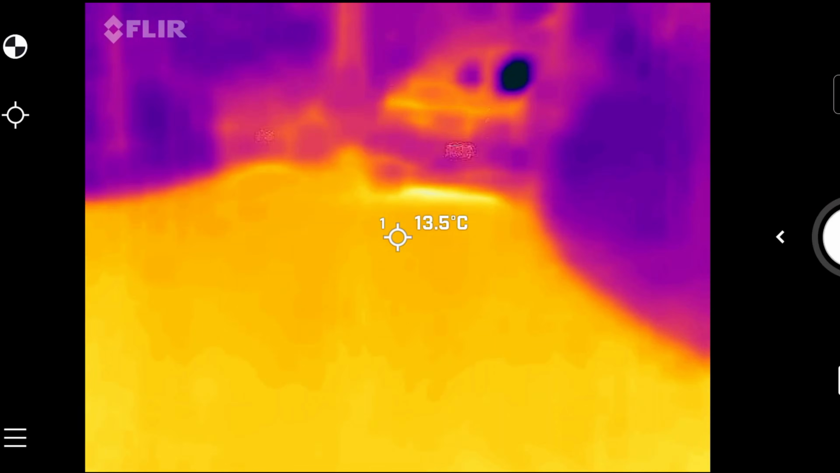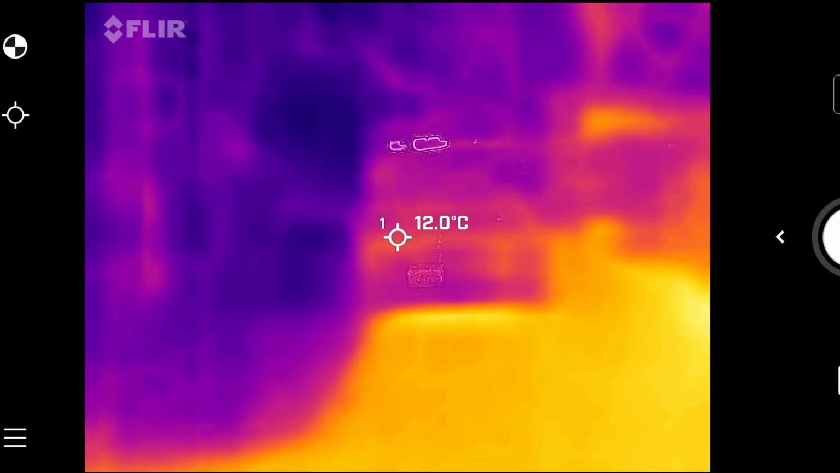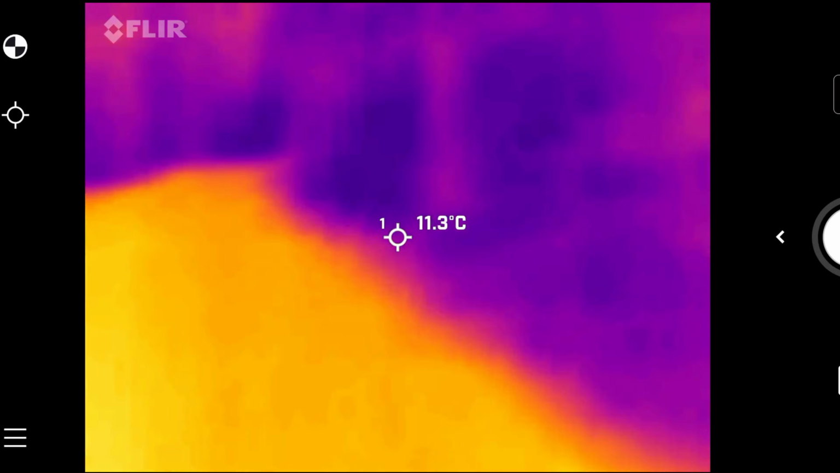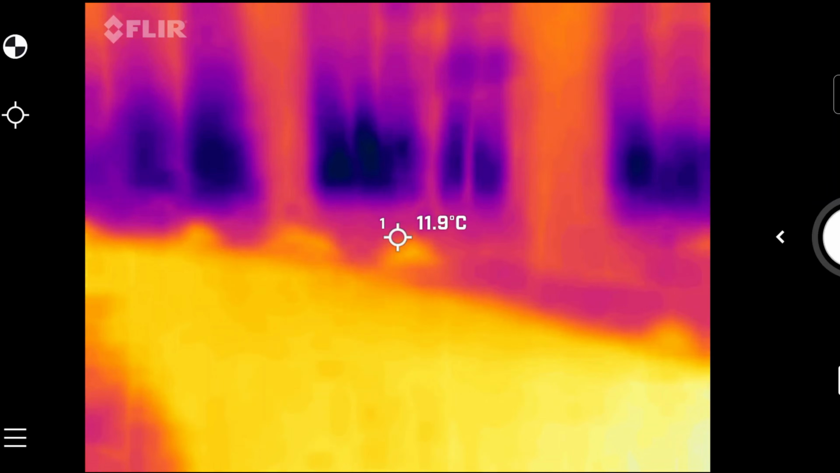There's the neighbor's campsite. That's an RV trailer. A couple of vehicles. There's nobody in there.